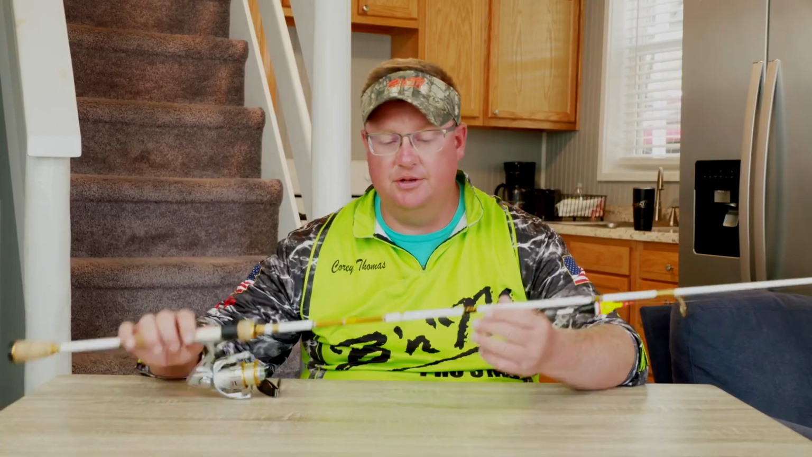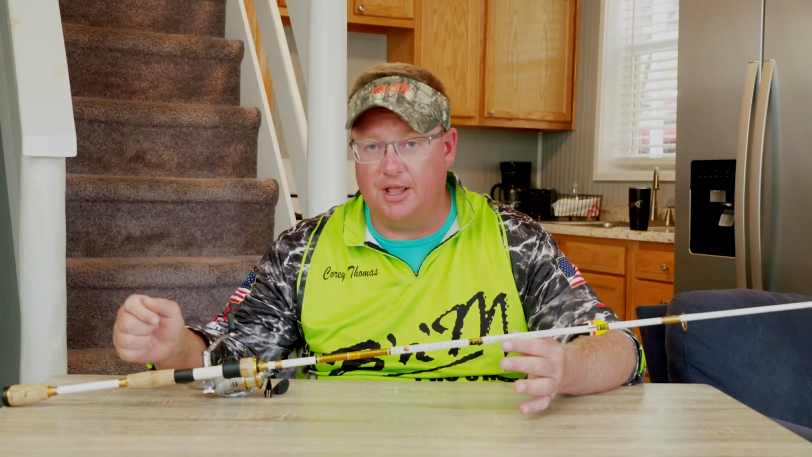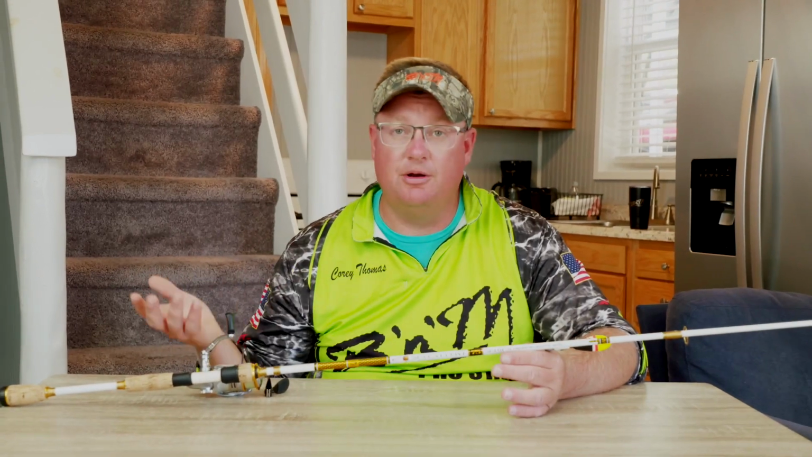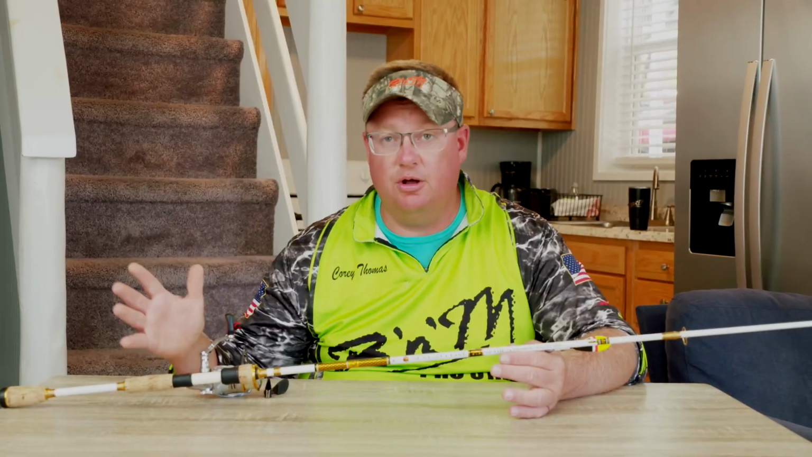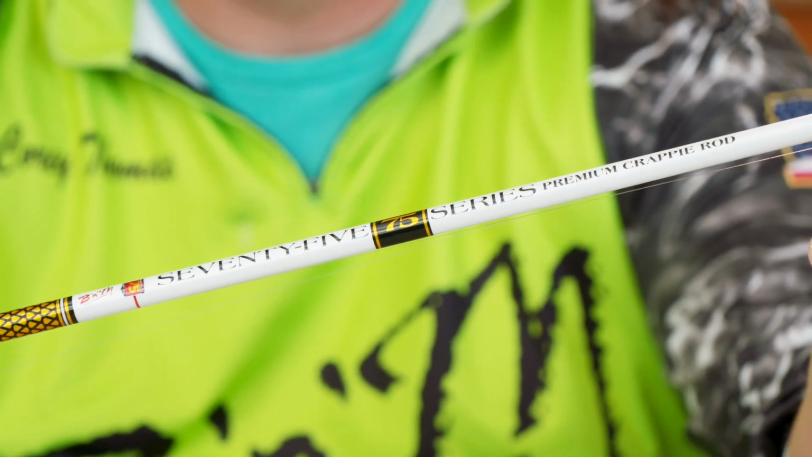Today, we were using mainly the 75 series combo. This is an awesome rod. This is my go-to rod for lots of different applications, particularly slip bobber, casting jigs, and it's also my go-to rod for my planter board rods in the spring. So if you're wanting one rod combo that can do it all, this is probably the most versatile rod reel combo on the market. I mean, if you get one pole, this is the one you should get.